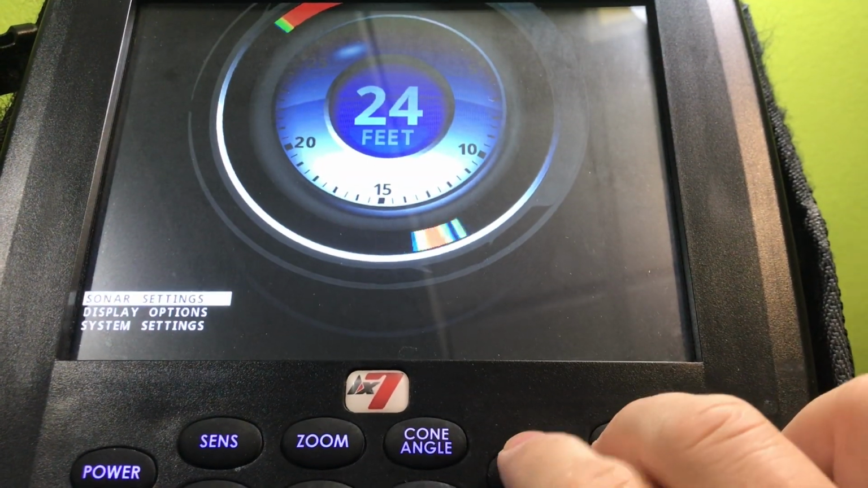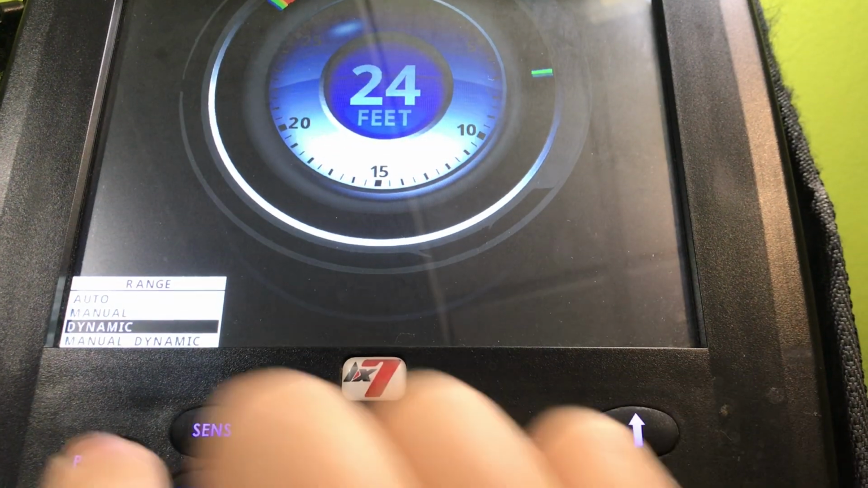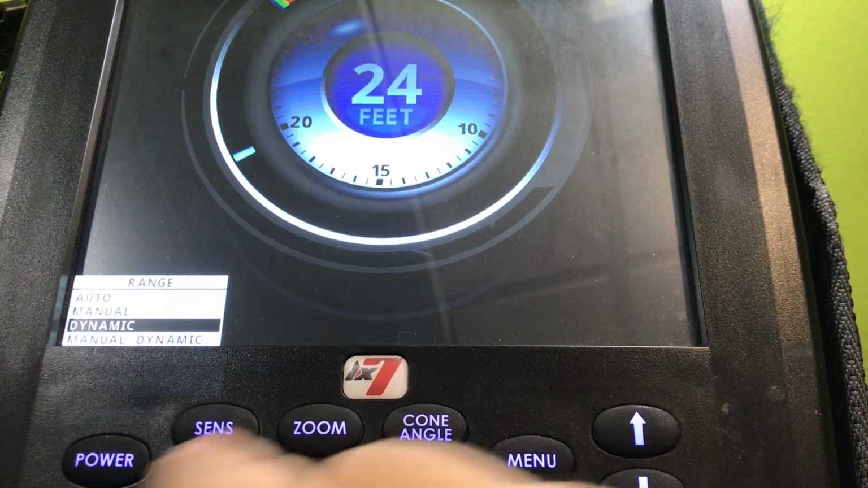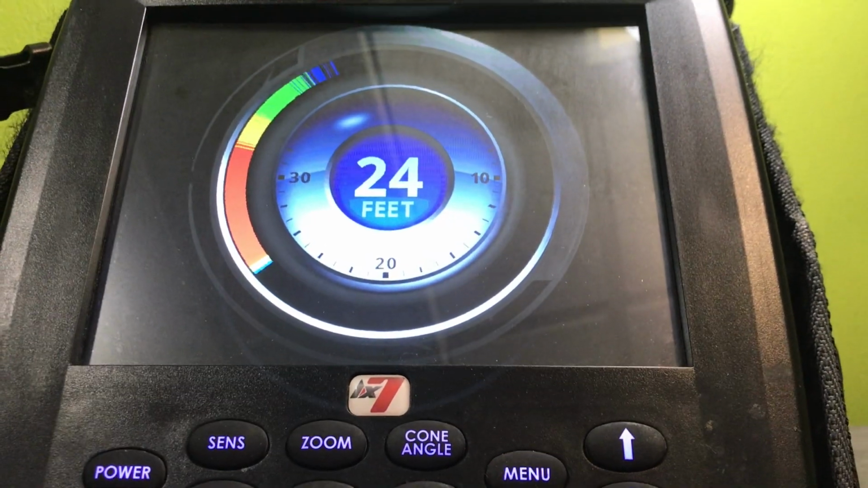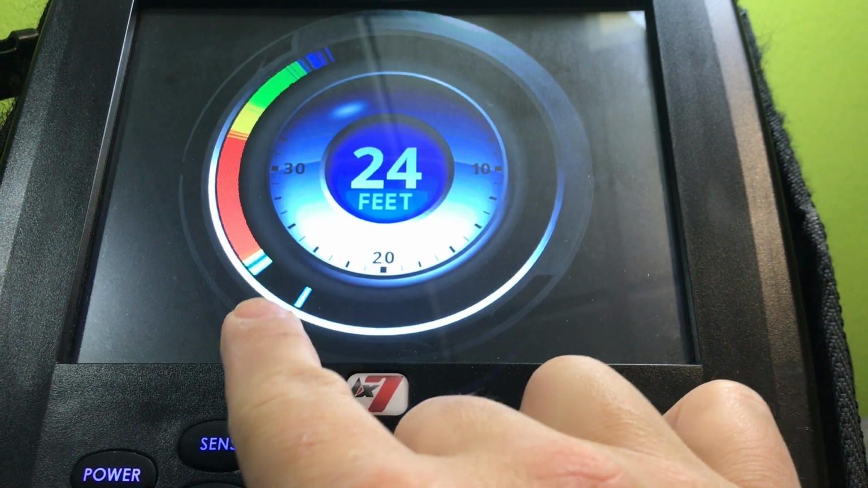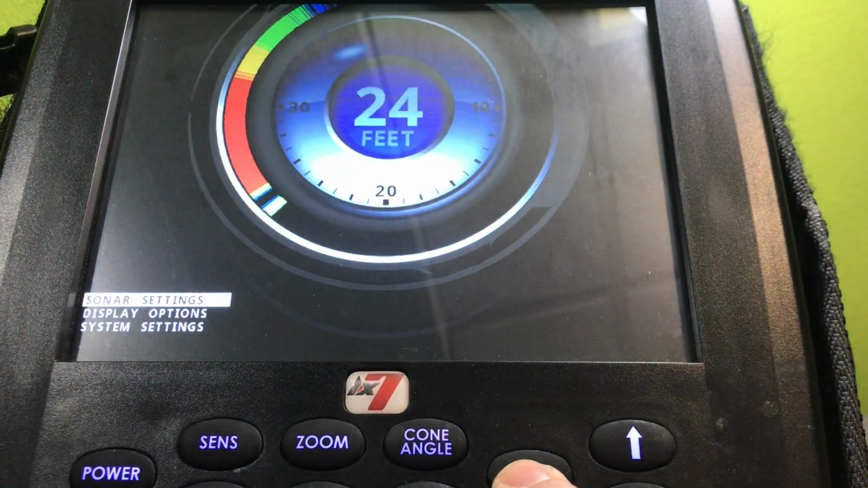So if I go in here and go into Sonar Settings, and go to range, you have auto, manual, dynamic, and manual dynamic. Auto will just try to always read that bottom. If you go auto, it automatically reads the bottom. Like I was saying before, that would be your typical gauge cluster, and how big everything looks. It's almost exactly the same as a regular flasher.